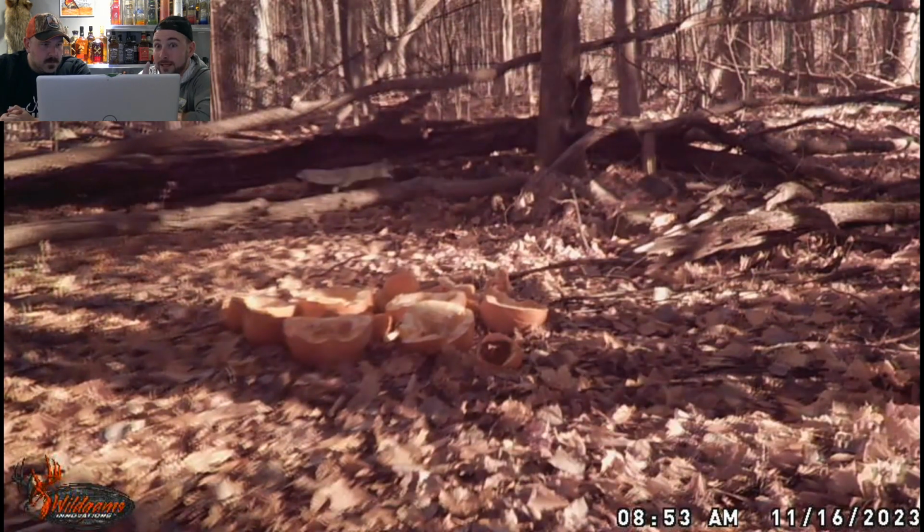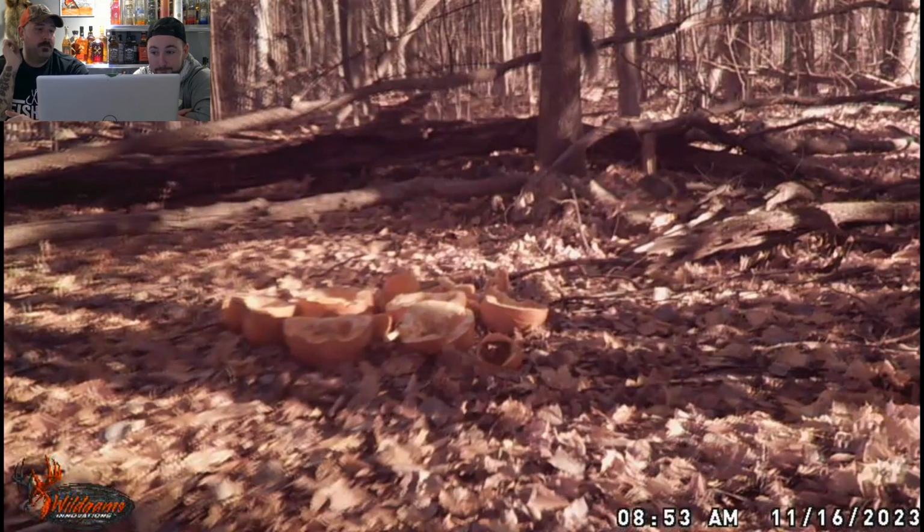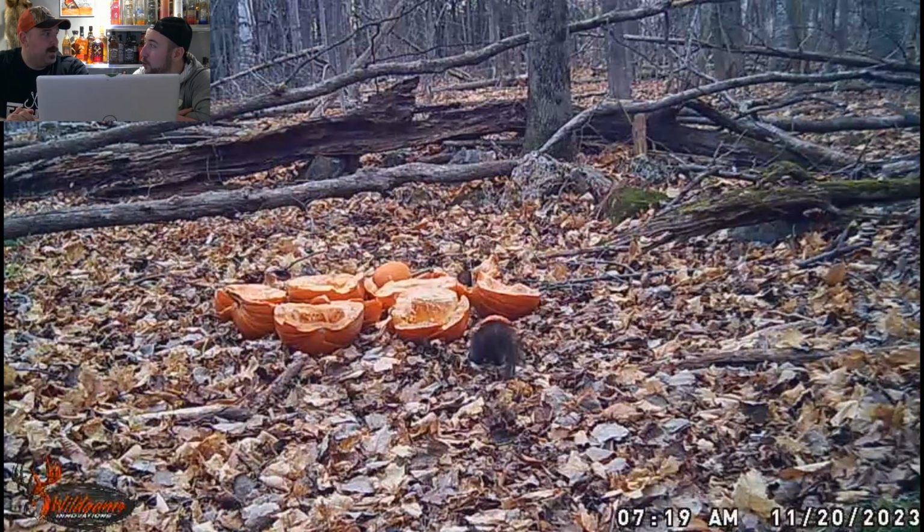But you know what? I guess if you're squirrel hunting and you got some extra pumpkins, put them out, kids. It's illegal here in Quebec to hunt squirrels, but you better guarantee if ever they open up a squirrel season, it's on like Donkey Kong, let me tell you. We're going to make squirrel everything. Can you bait squirrels? Can you bait for squirrels? I know everyone just walks those woods.